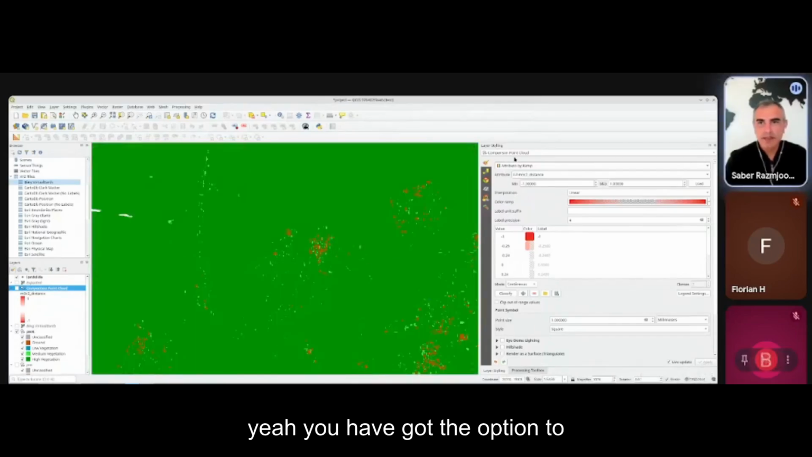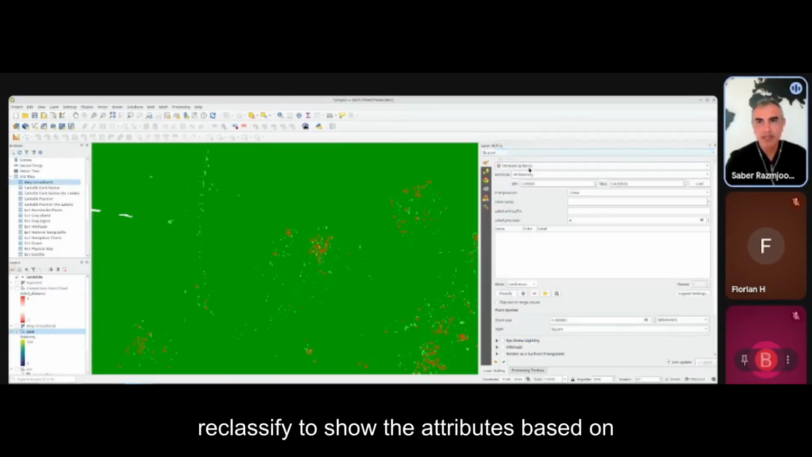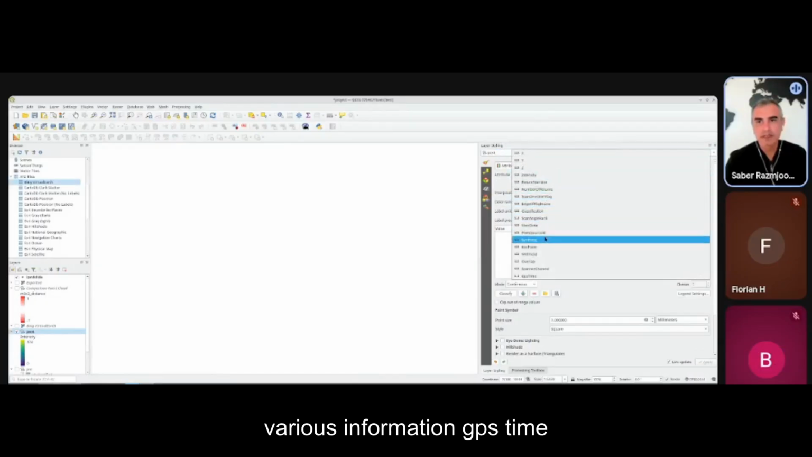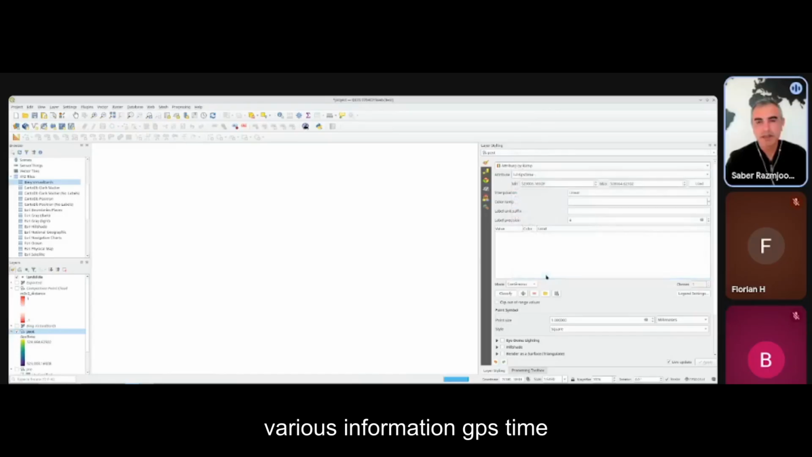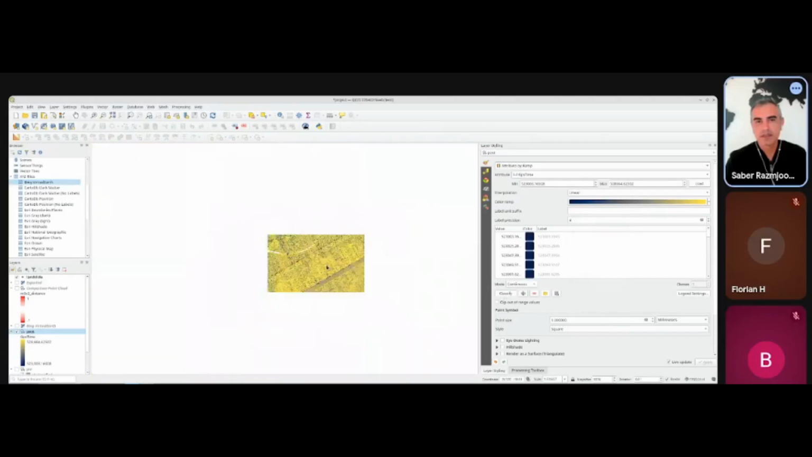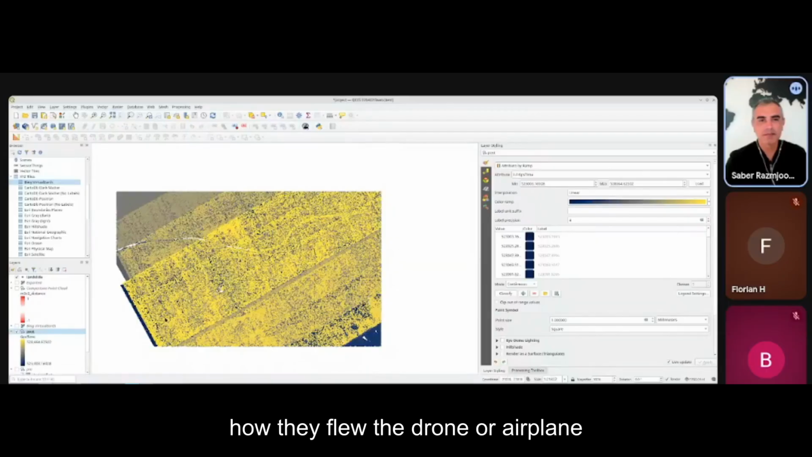Yeah, you have got the option to reclassify, to show the attributes based on various information, GPS time. Yeah, this one, it just shows you how they flew the drone or airplane.